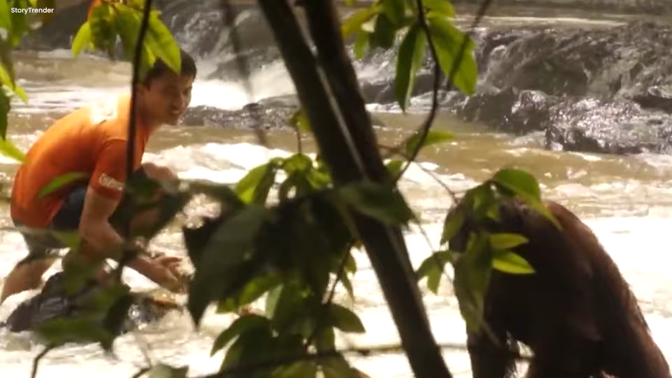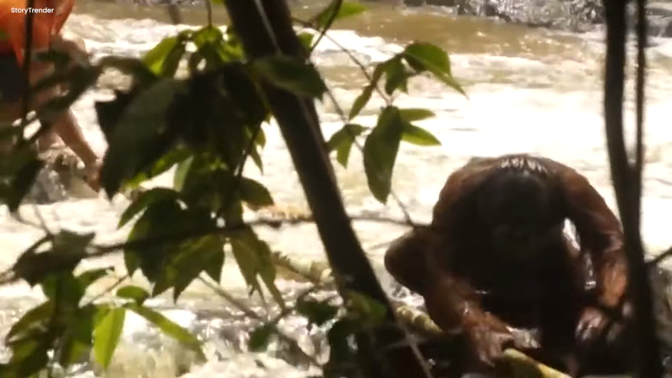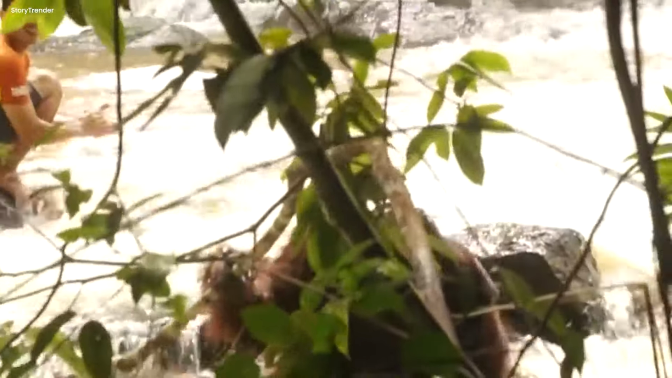The man and the orangutan climbed onto a big rock in the middle of the raging river. They used the long wood to reach the dry land. Despite being in distress, the clever orangutan knew how to use the wood to get to the trees and then to safety.